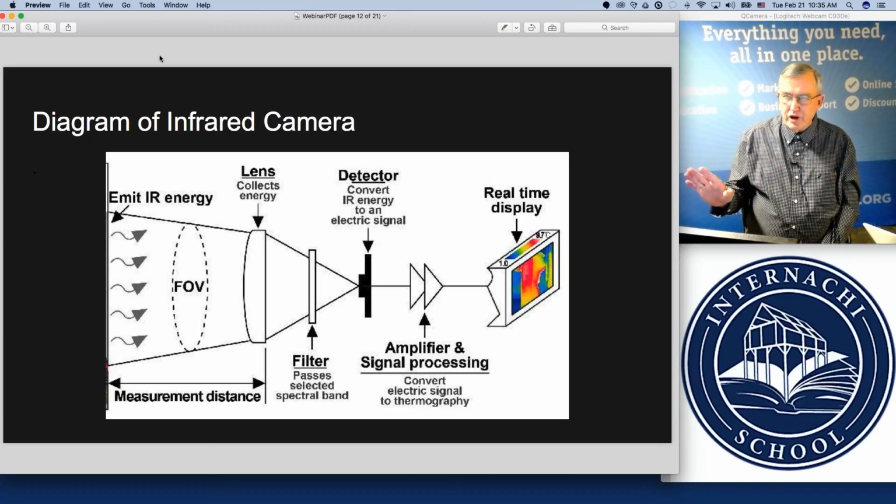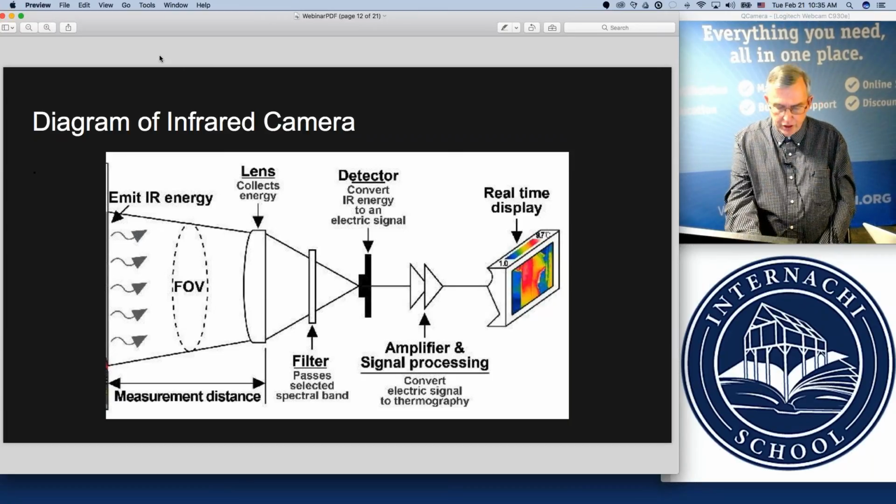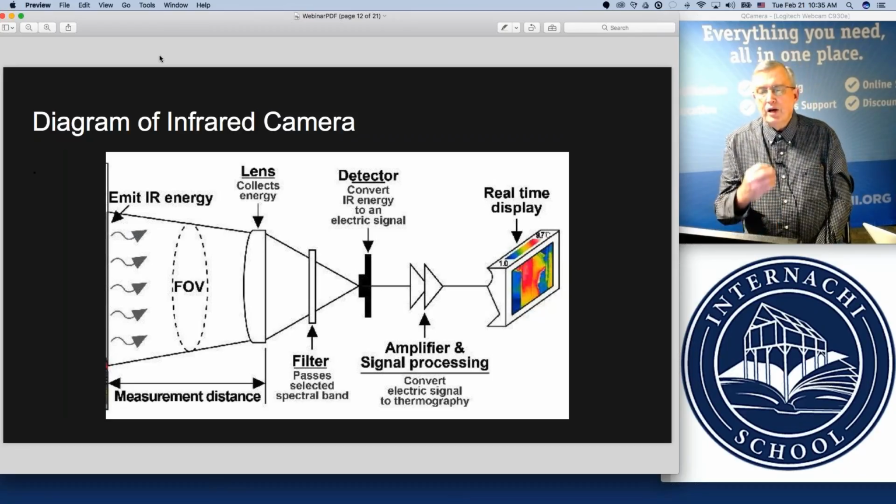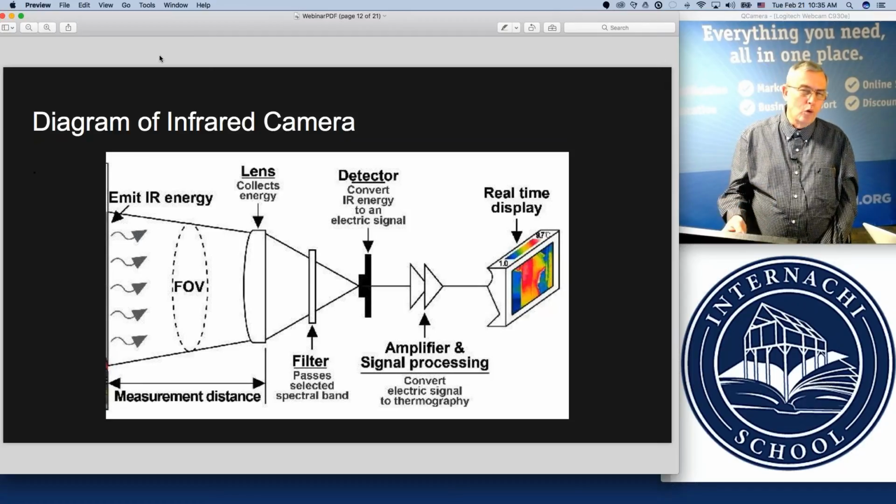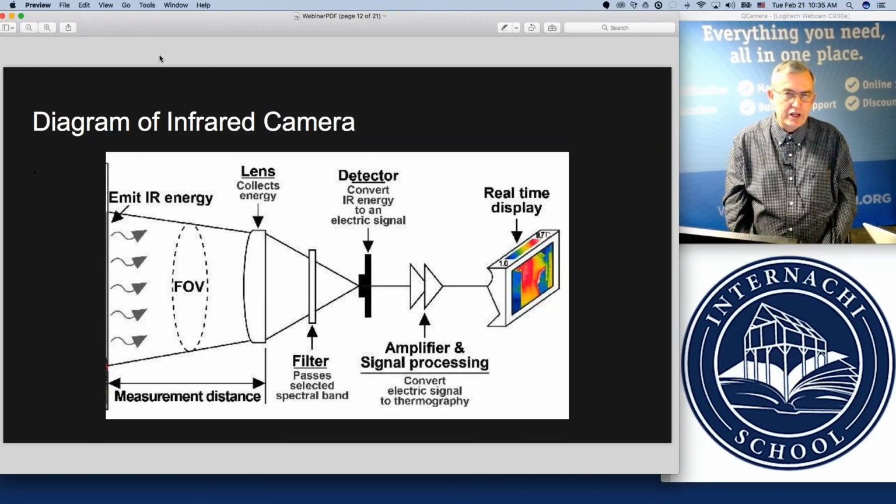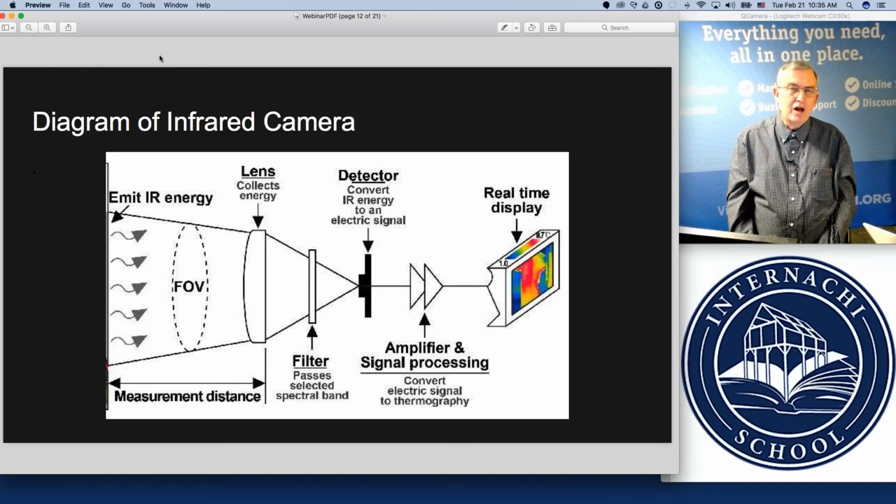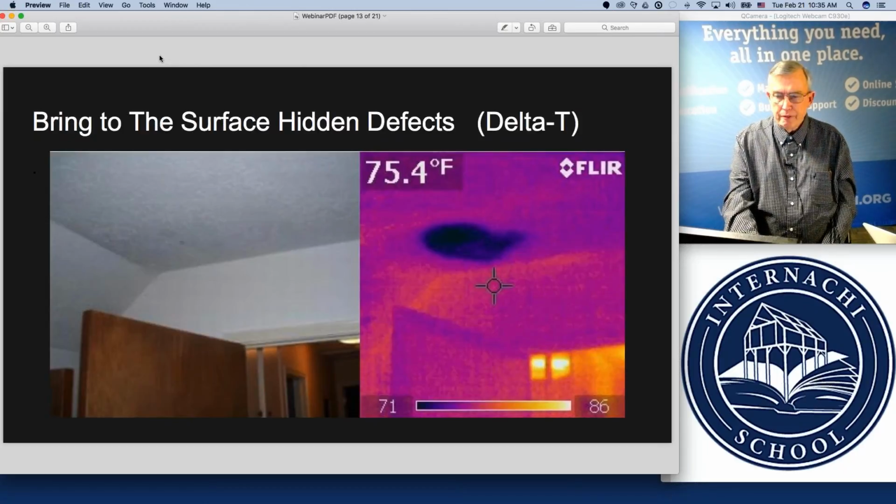So this is a very brief overview. I don't want to spend too much time talking about how they create the cameras and the components and parts in the cameras. But I wanted to say enough about it so that people would say, I would like to learn more about how cameras are made and learn more about the specifications and what difference they mean, so that I know, based on my plans and future plans, what type of infrared camera I need for my express purposes. Let's go to the next image.